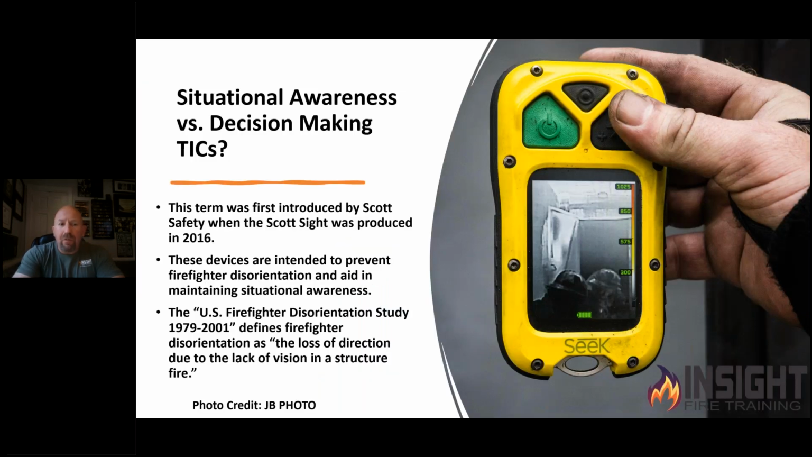So let's talk about the differences. Situational awareness camera versus a decision-making camera. Many people have credited me with giving these names or terms. I did not. I just simply started repeating back what I was being told by manufacturers.